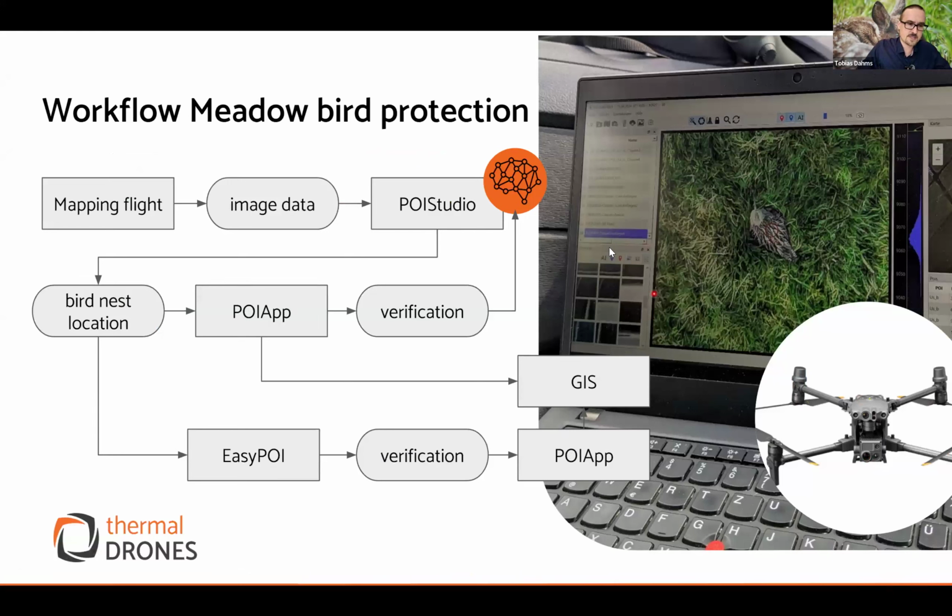So the workflow for this kind of work with our software is that we first perform a mapping flight to collect a lot of image data from the whole field. We analyze this thermal image data in our desktop software, Poise Studio.